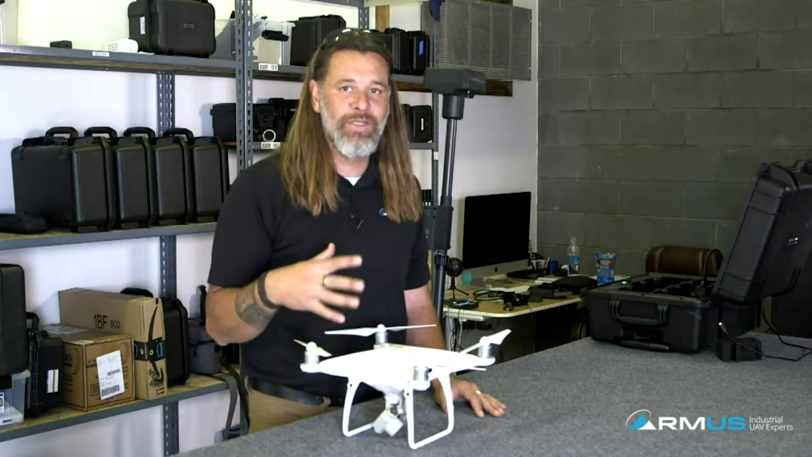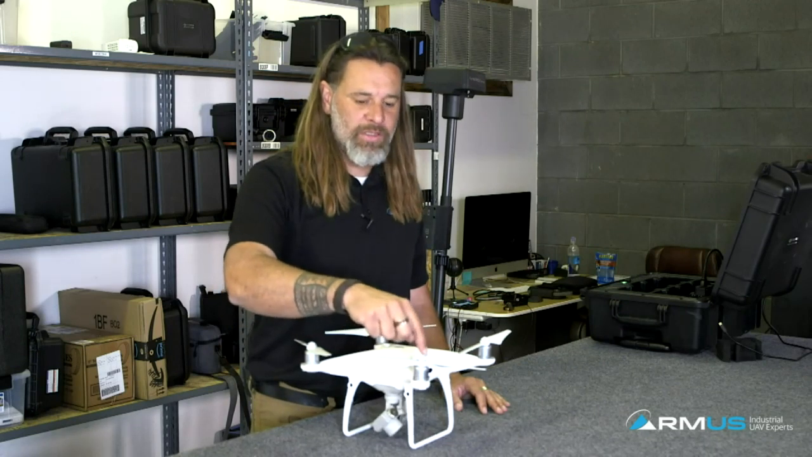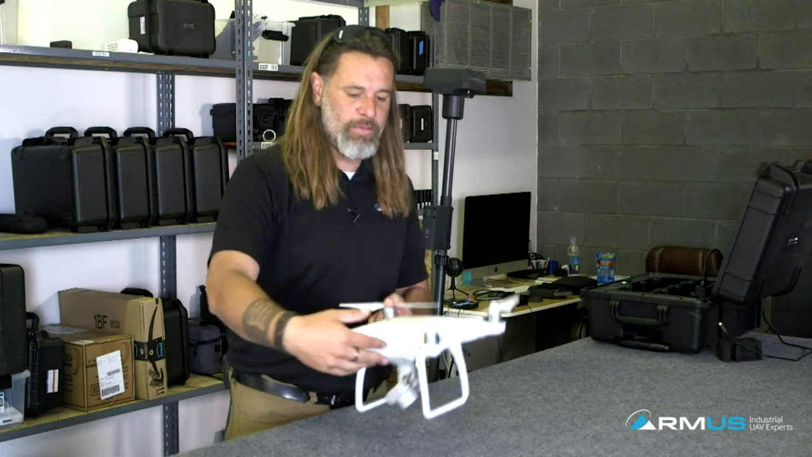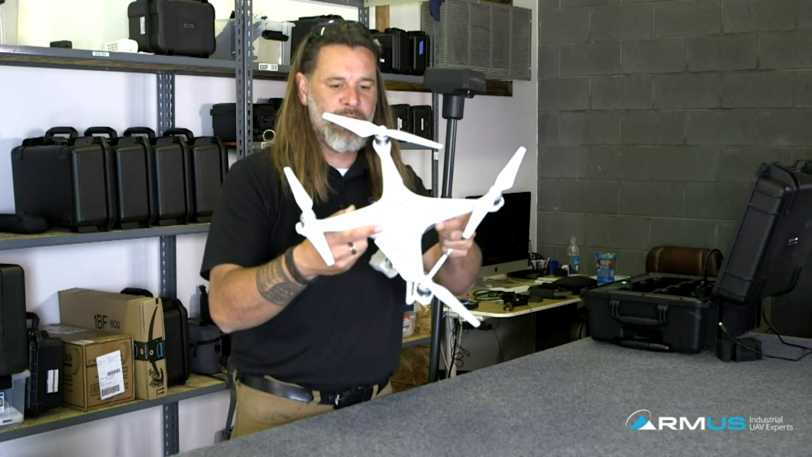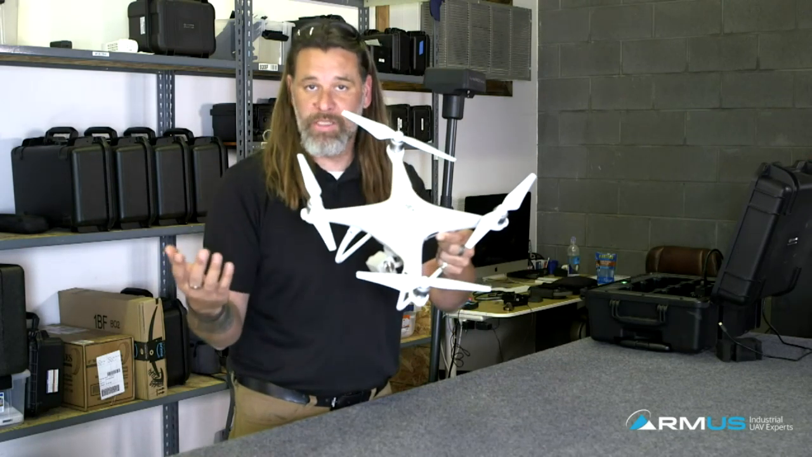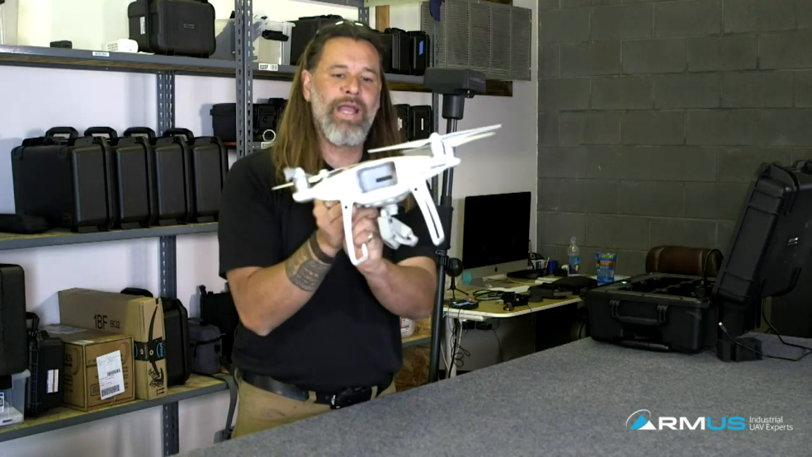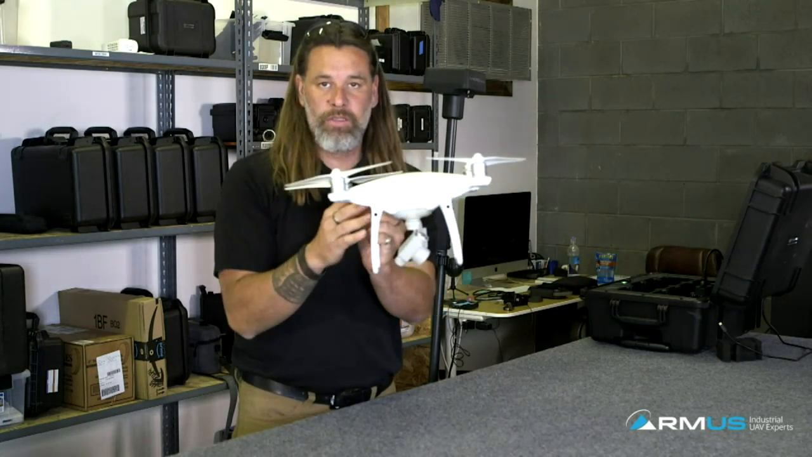What is going to happen though, as far as the physics go, is you lose the thrust of this motor, and the machine will then drop. Now that we've lost that thrust, we are likely, and there is actually a video demonstration of this, going to start doing a very rapid yaw motion.